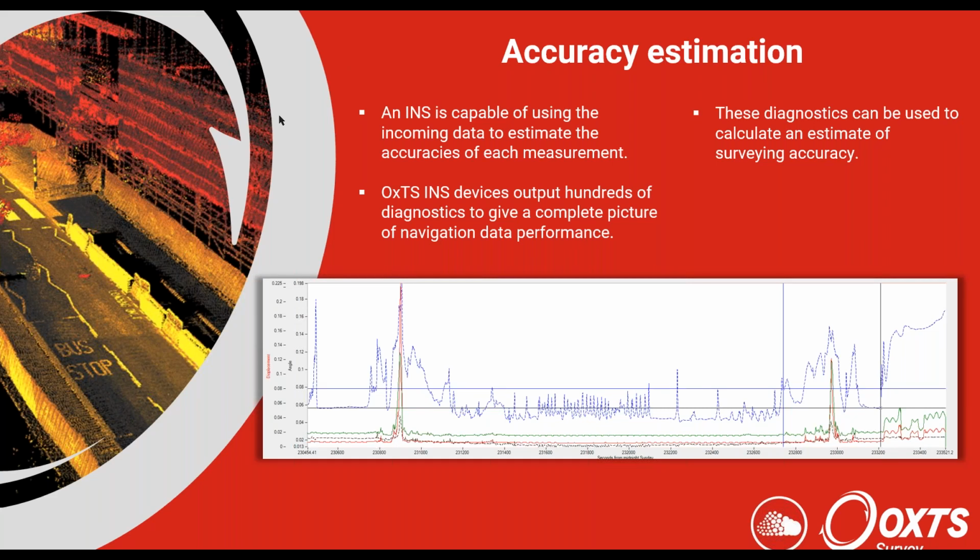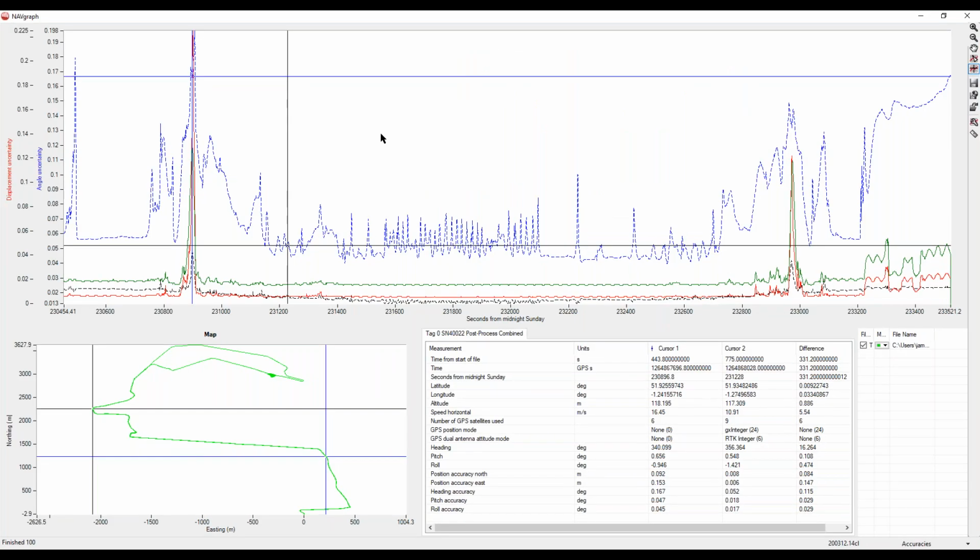Something else to mention is the accuracy estimation that INS devices are capable of. In handling the data streams that are coming in from the GNSS and from the IMU, the INS is able to estimate different accuracies in a number of different parameters. I will just show this here. This is some data. You can see where we've driven around here and then come all the way back.